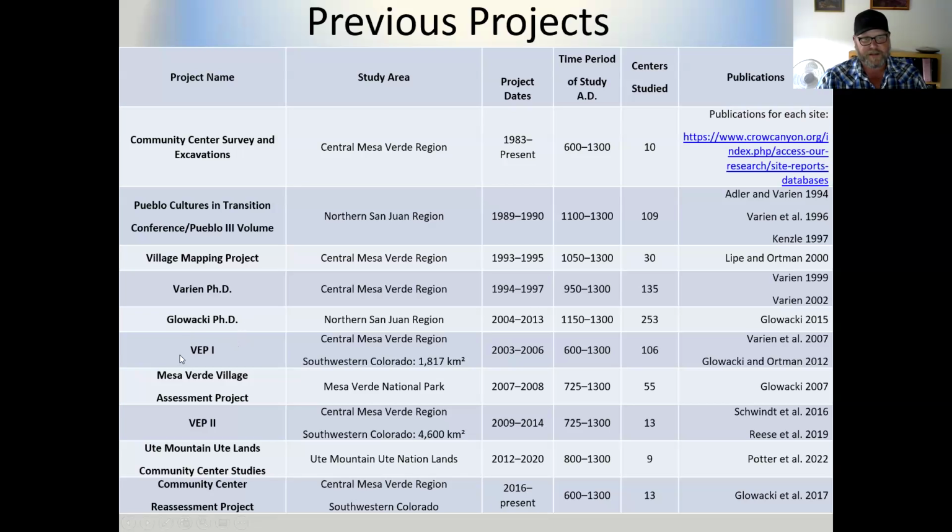And one of those projects in terms of synthetic analyses is the Village Ecodynamics Project, which really looked at human environmental interaction basically from AD 600 to AD 1300 over much of southwestern Colorado. That was later expanded into the Village Ecodynamics Project 2 that included some study areas in northern New Mexico along the Rio Grande. But really big synthetic studies that not only looked at community centers, but also took into account these smaller habitation sites and tried to create fine-grained data sets where you could look at population movement and demographics through time. So really important projects.